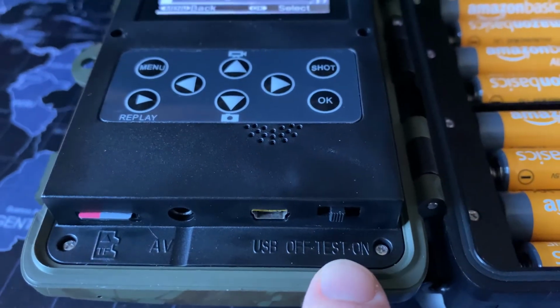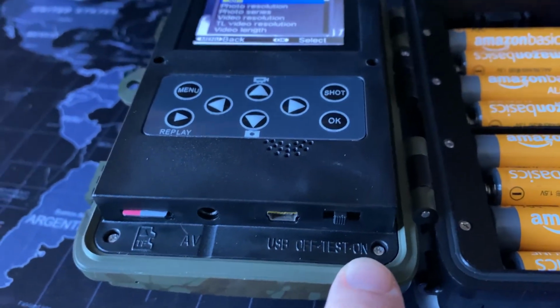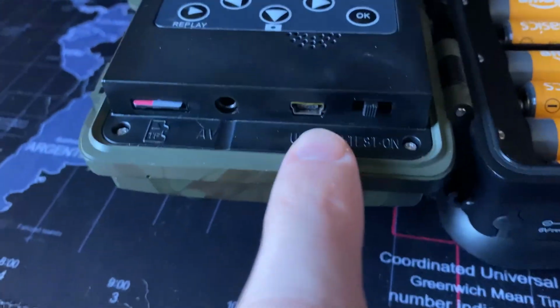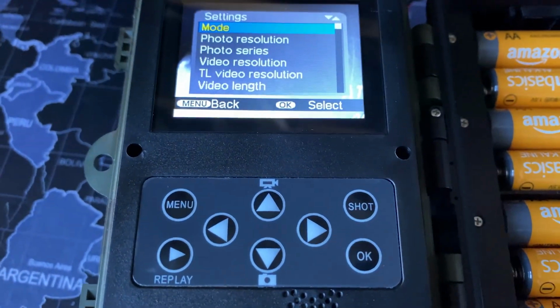Now we've got a power on and off button here with test as well. Now off is clearly off. On is for when you've got it in situ where you want to be recording wildlife, it turns off the screen. Test is where you want it to be when you are setting up the camera, as I'm going to show you now. So you've got some simple commands here.